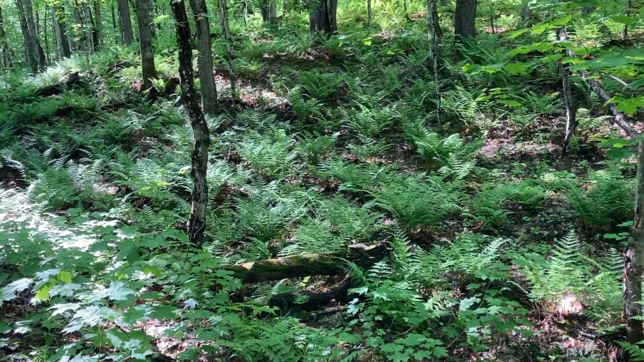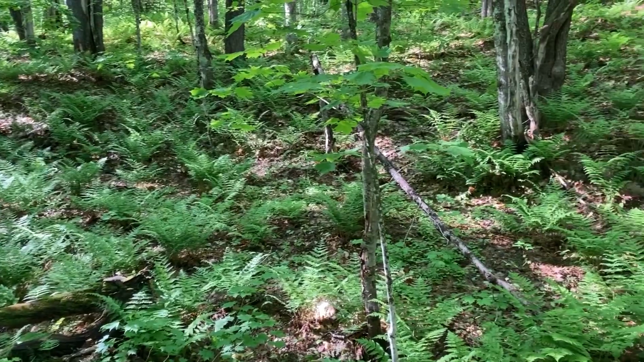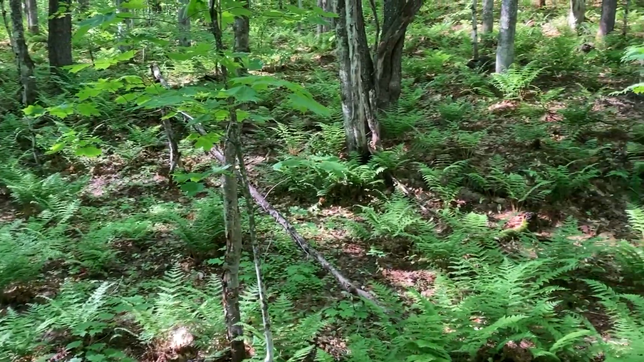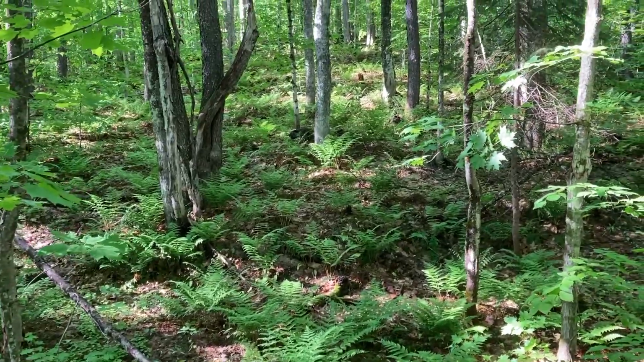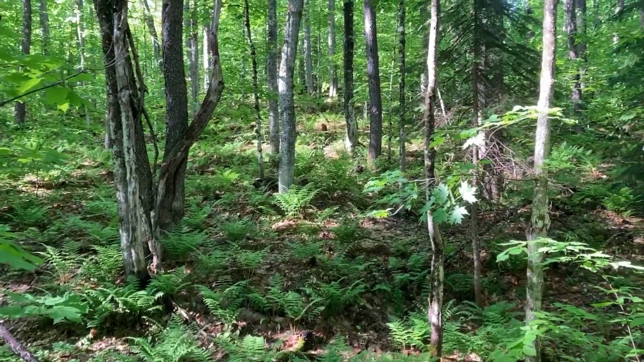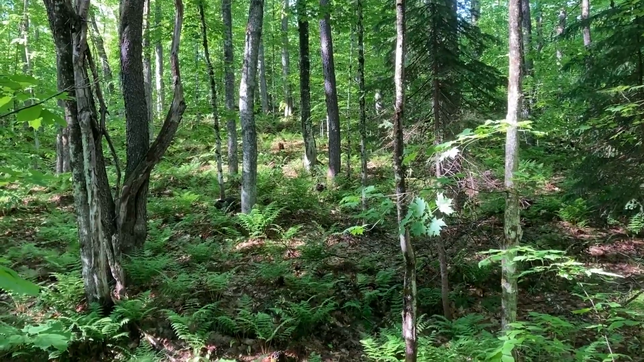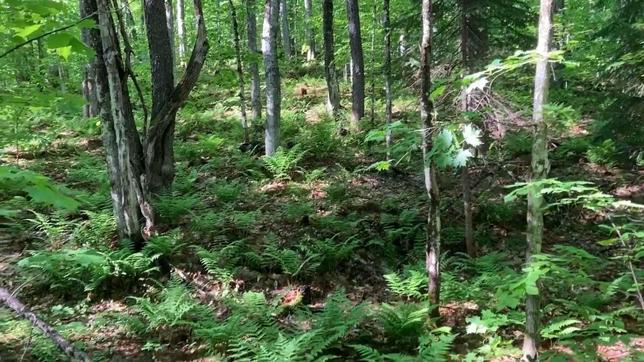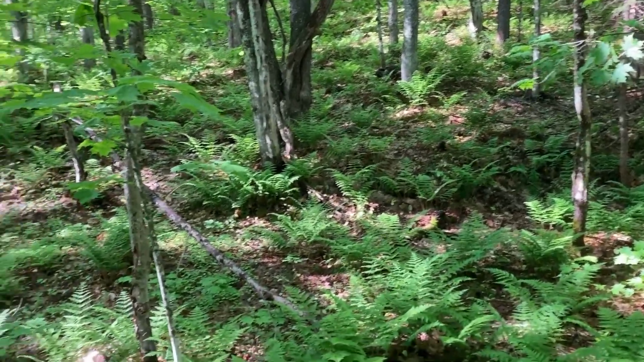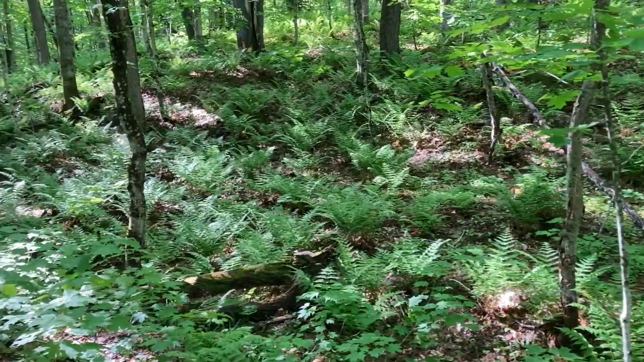Just found a little gully full of ferns, but if you remember my previous videos, I mentioned just taking a picture of one or two, and there's one in the distance that's highlighted. So that's going to be my focus of this area, instead of trying to capture all of this, and it's just going to look like a mass of greens.